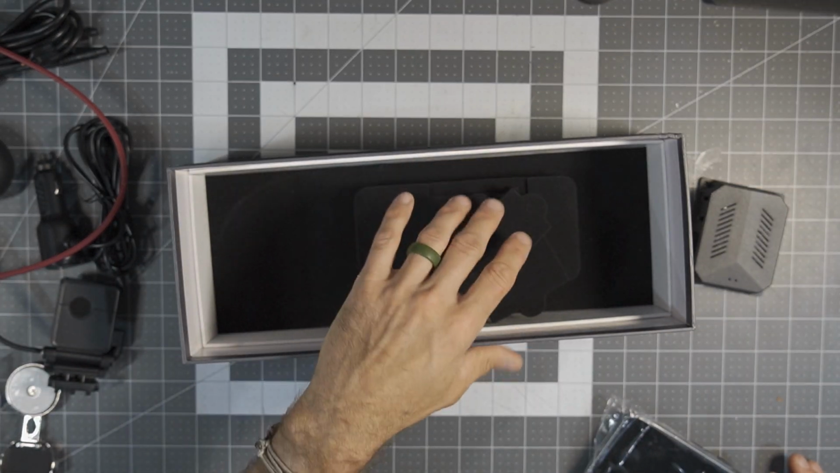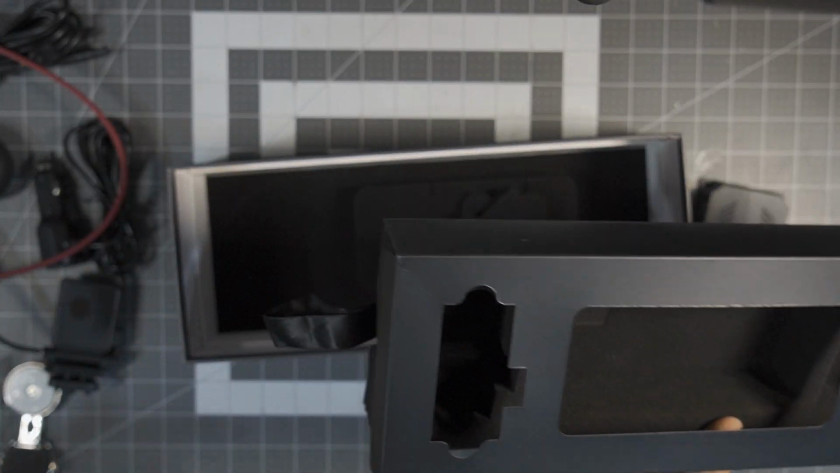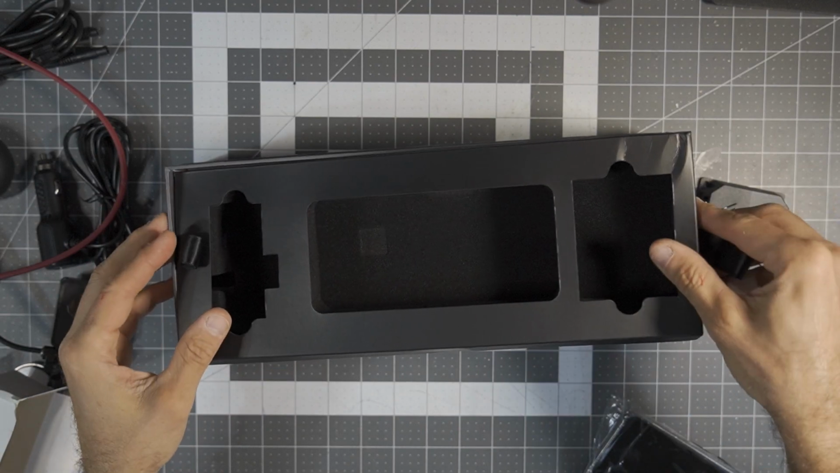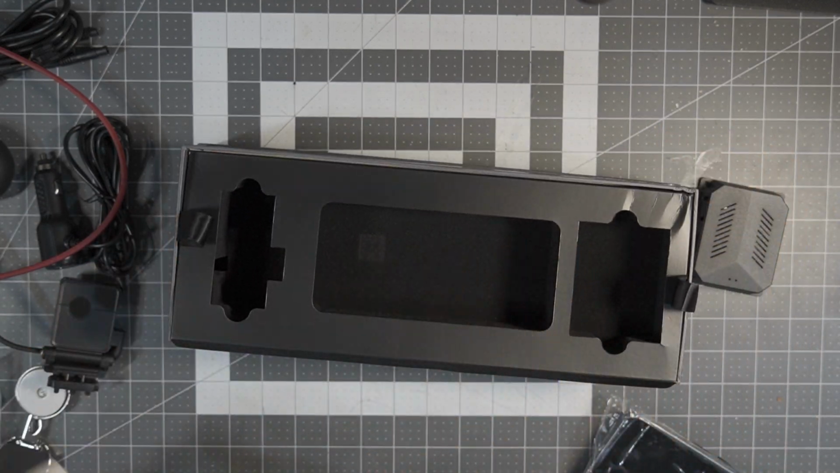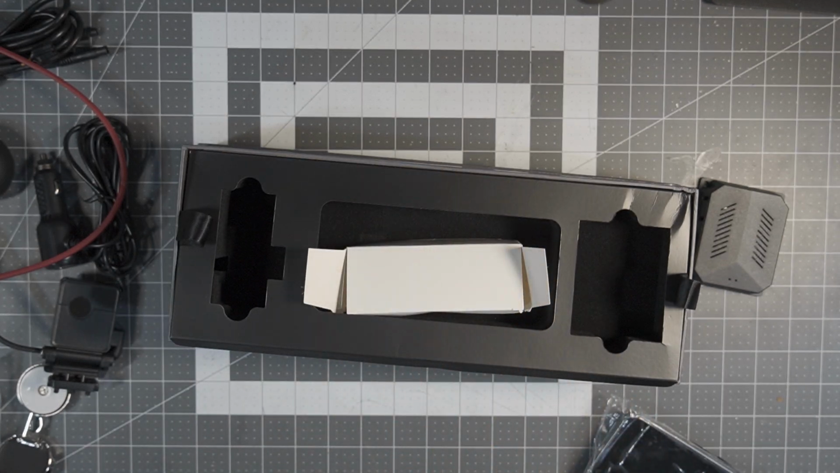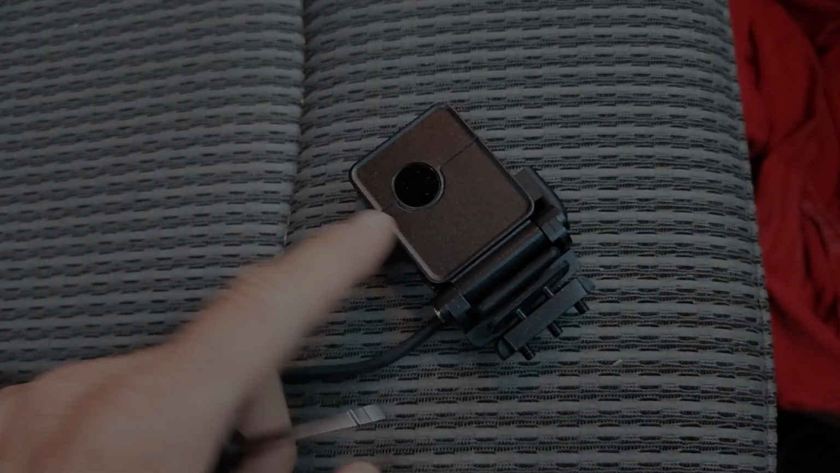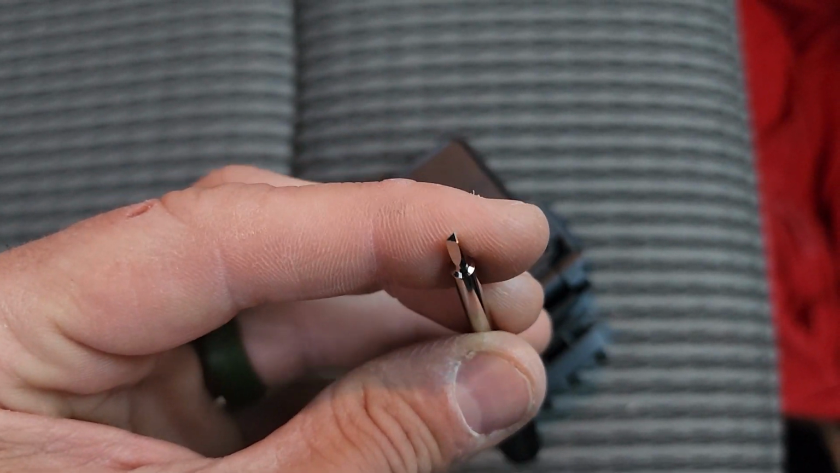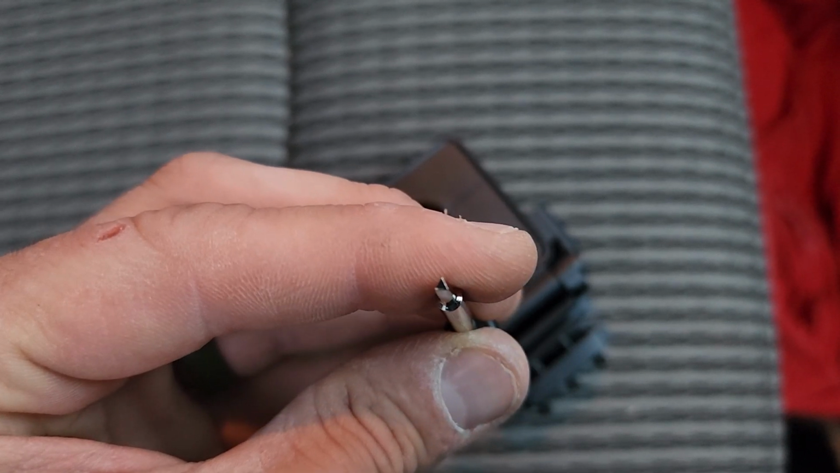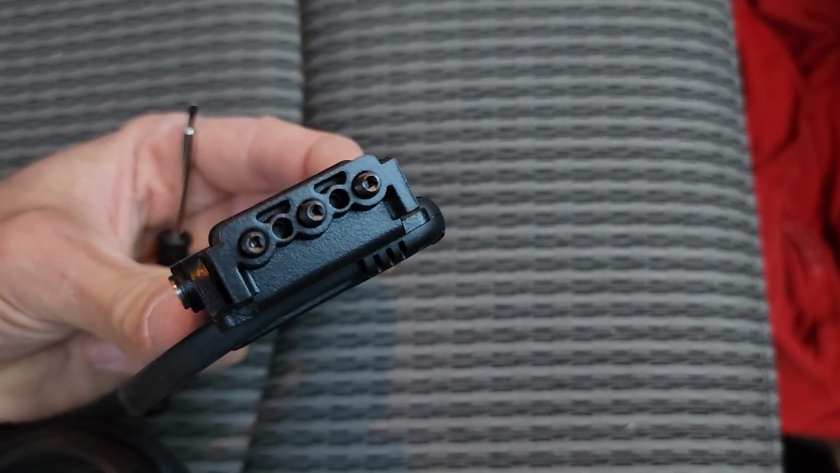But what I don't see is any sort of instructions or manuals. So I need to do myself a little bit of research here to figure out what I'm doing even in the first place. So the camera itself comes with everything you need. It has this interesting little triangular bit, which is what you need to screw this on.